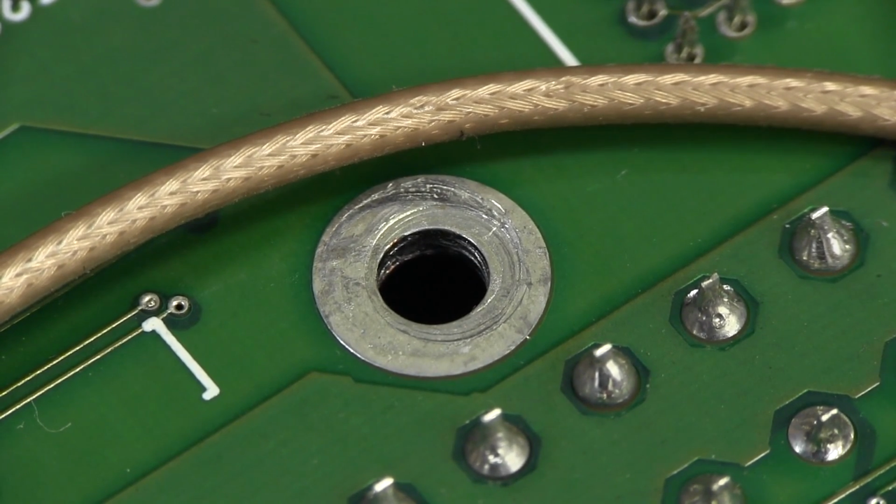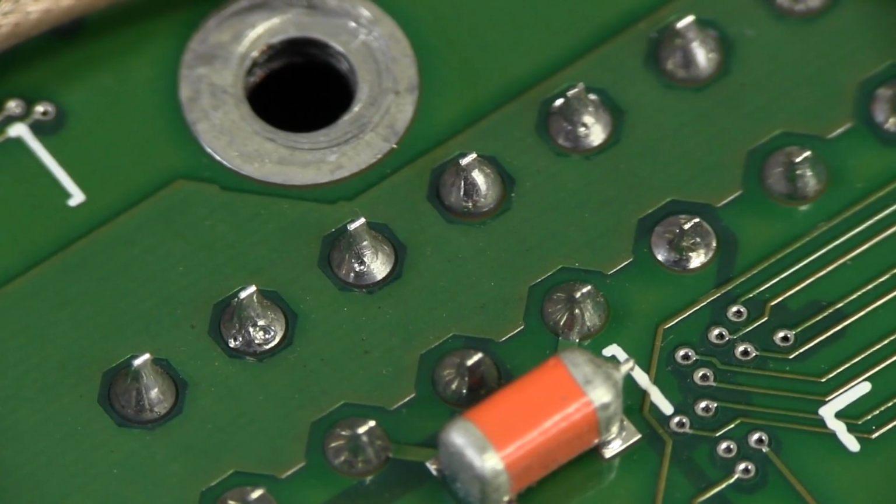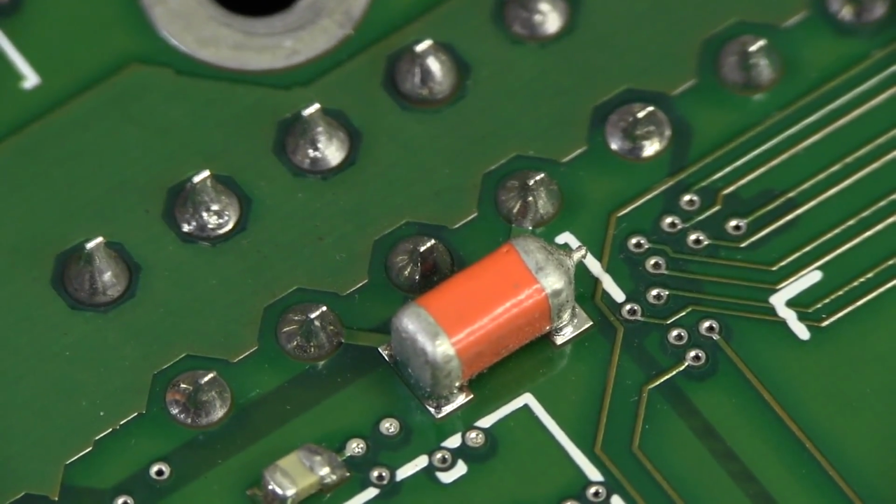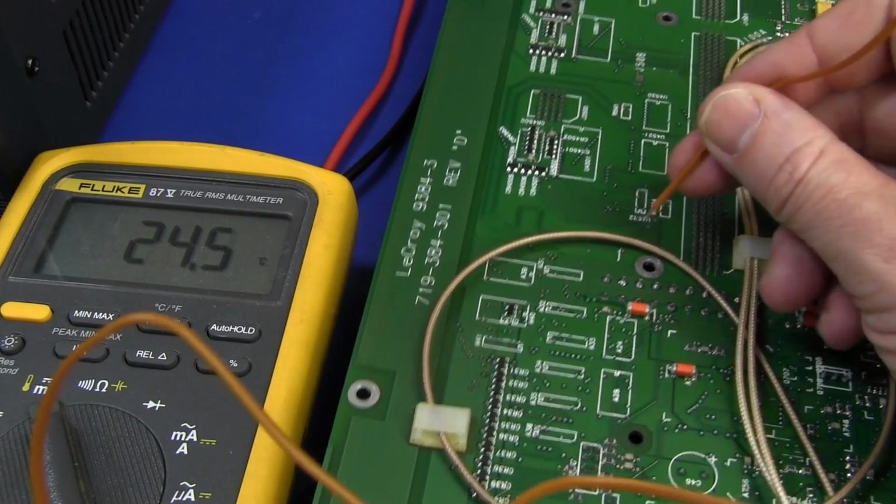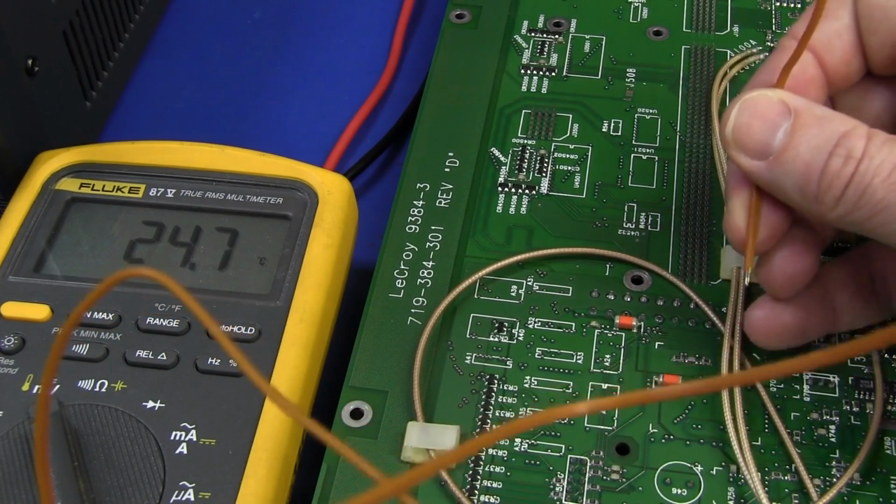That looks like pretty normal wear and tear on those mounting pads to me. So possibly in the connector. I don't want to have to desolder the connector unless I absolutely have to. Now they look okay, but of course there could be, it's a remote possibility, but we're getting down to that point where we have to look at remote possibilities.